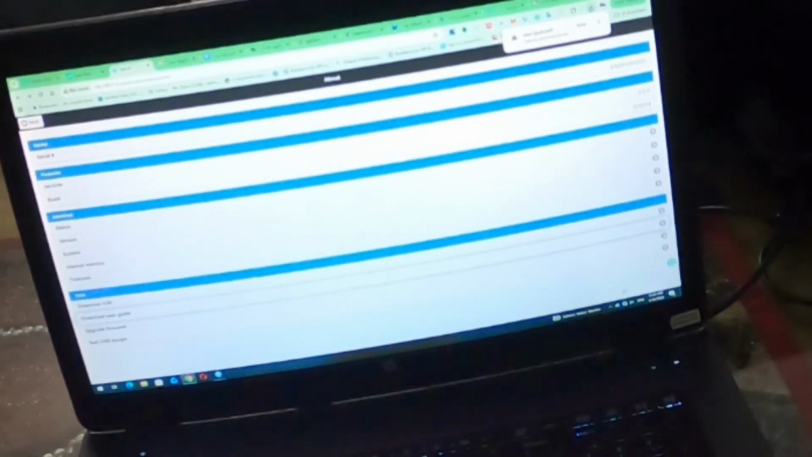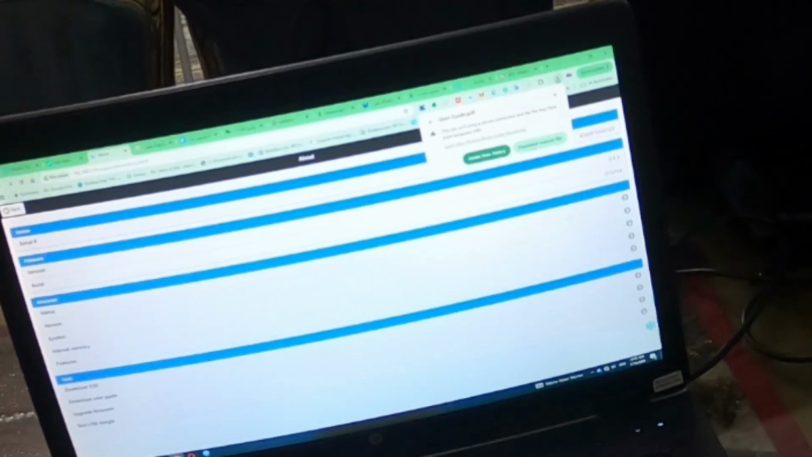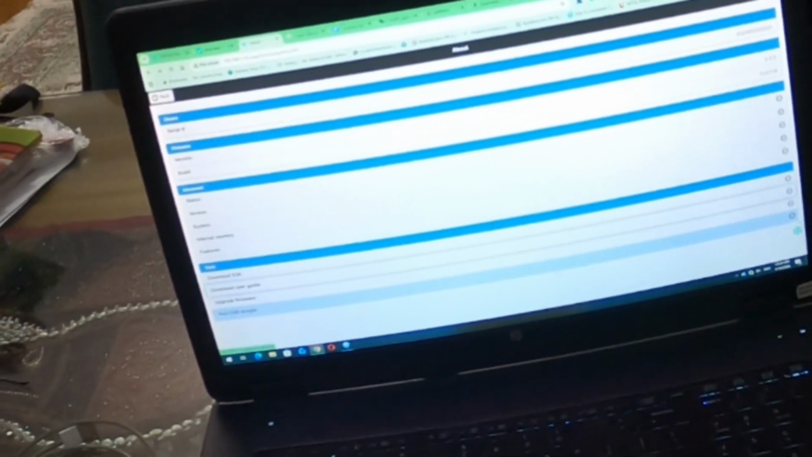You can download from here the user guide. It's a kind of user guide PDF. And also you can upgrade firmware. You can download from the internet and then upgrade it.